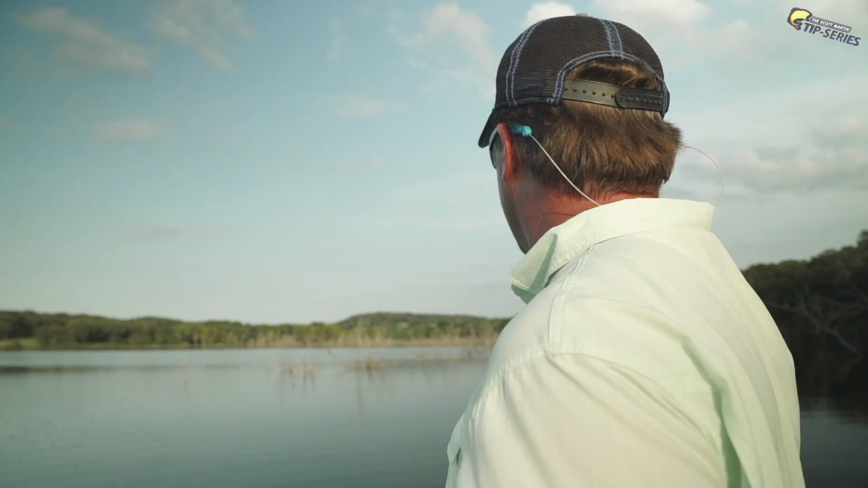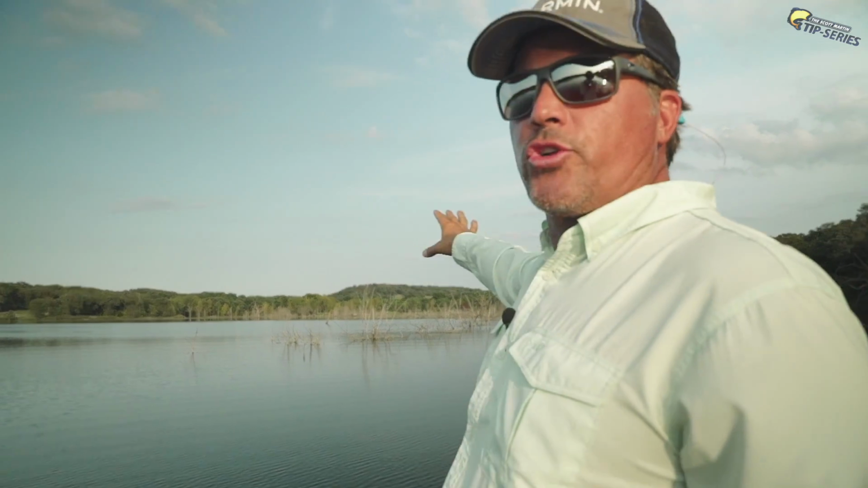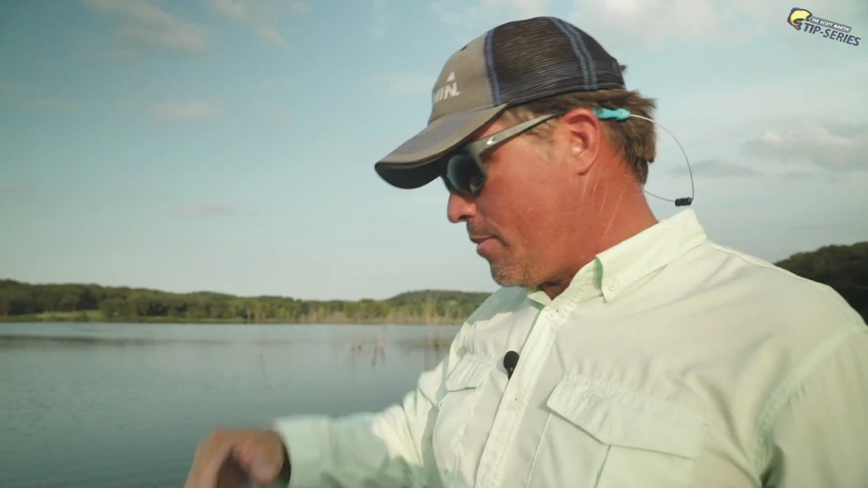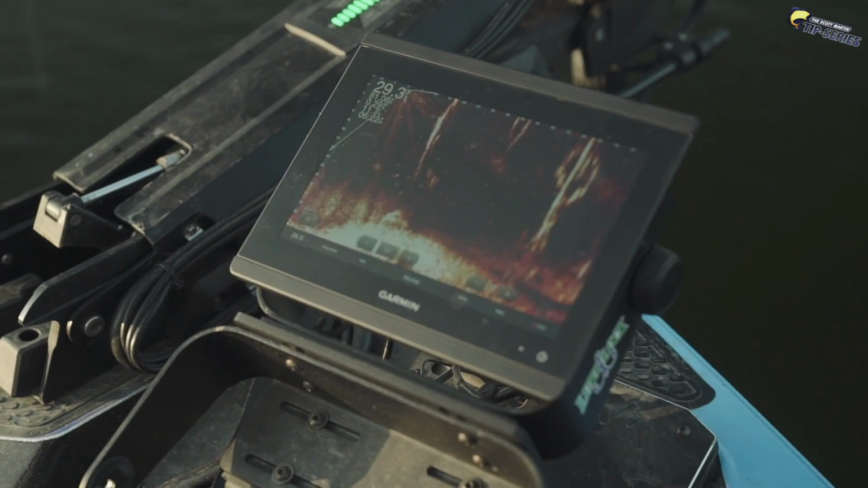All right, look at all these trees here behind us. So this is the creek channel here on this lake. We're on the back of a major creek right here, and the creek channel runs right through here, and these big trees are all set up right here along the edge. You can see the trees on the Panoptix right there.